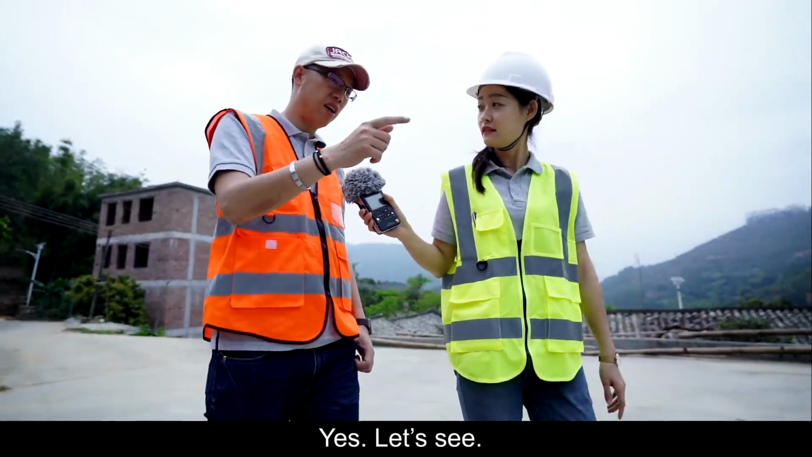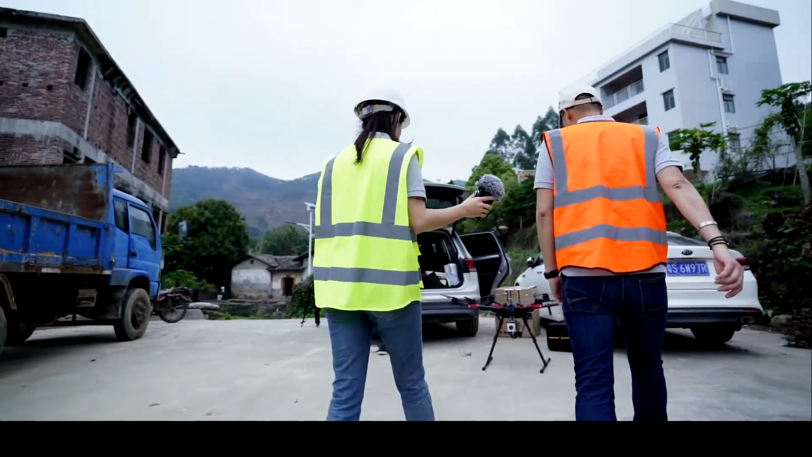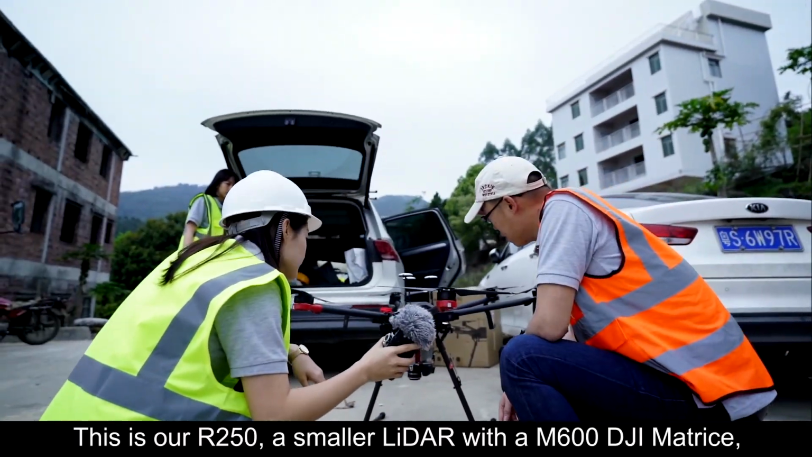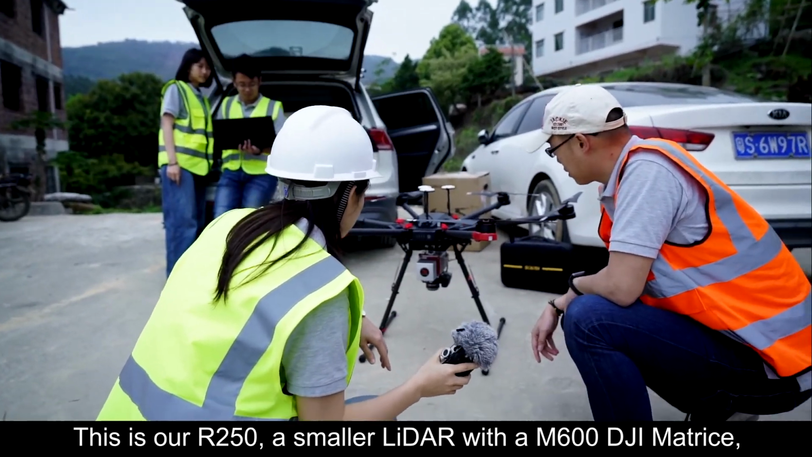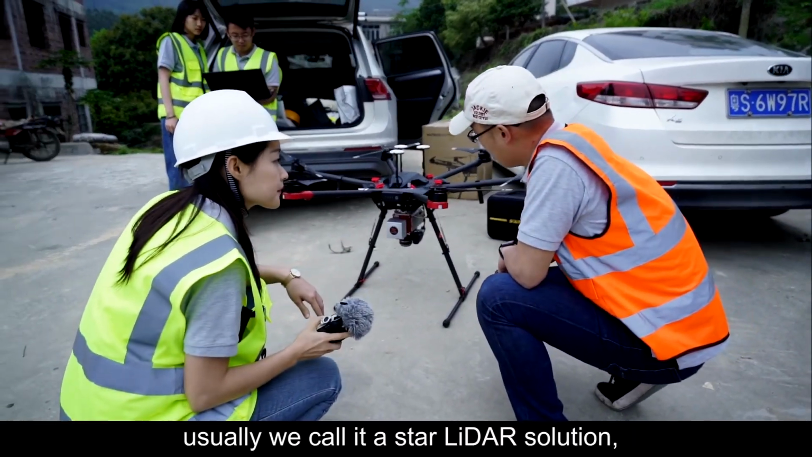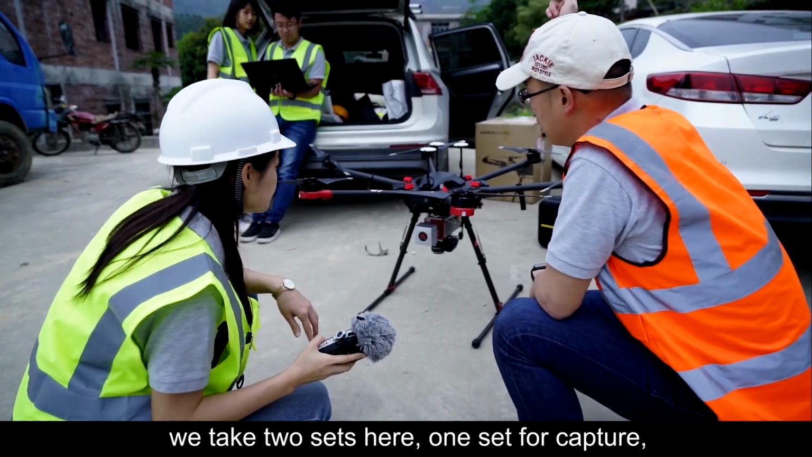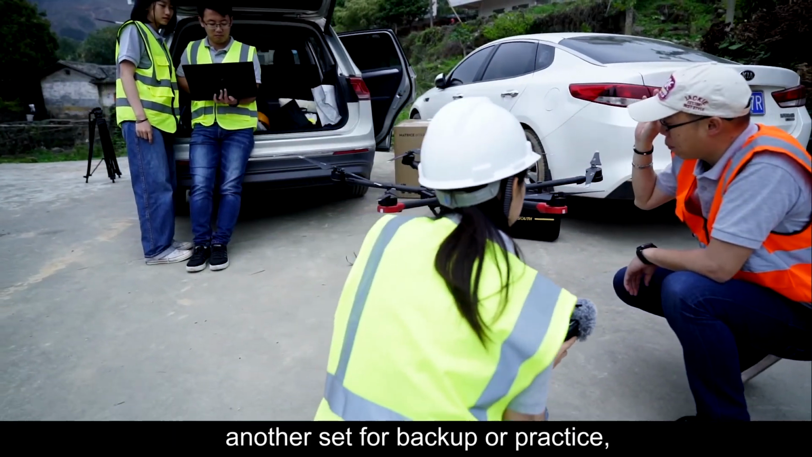Let's see. Come and have a look. This is our R250, a smaller LiDAR with M600 DJI Matrice. Usually we call it a star LiDAR solution. We take 2 sets here, one for capture, another set for backup or practice.